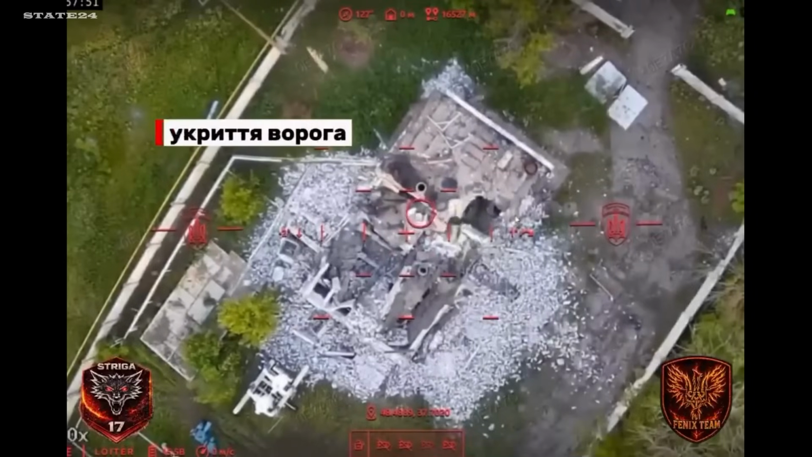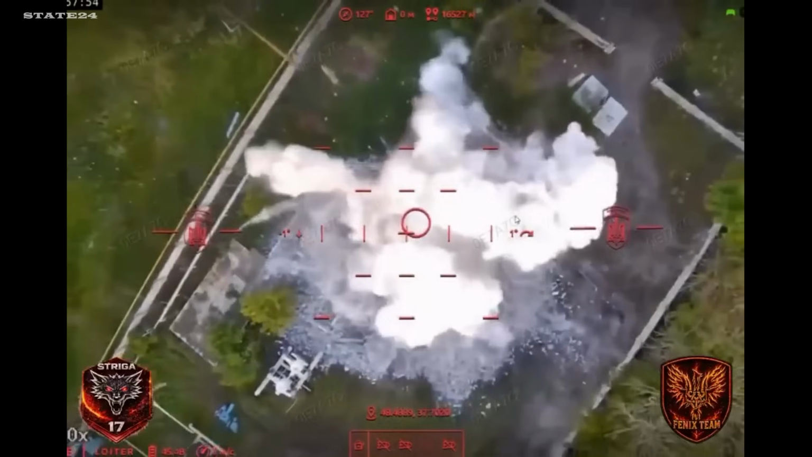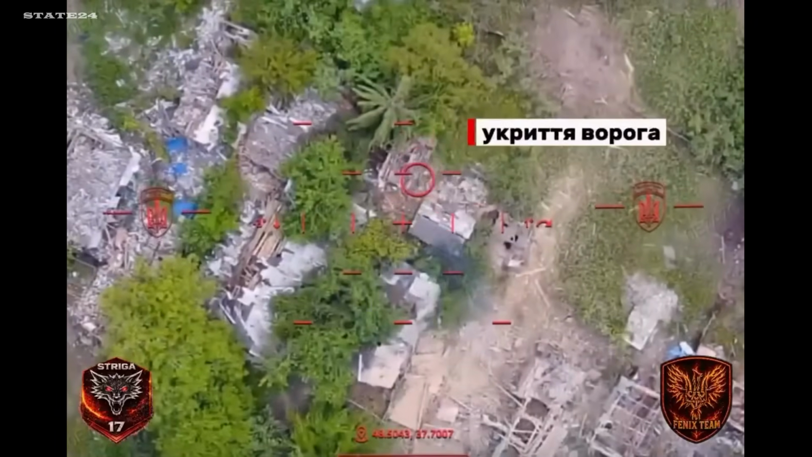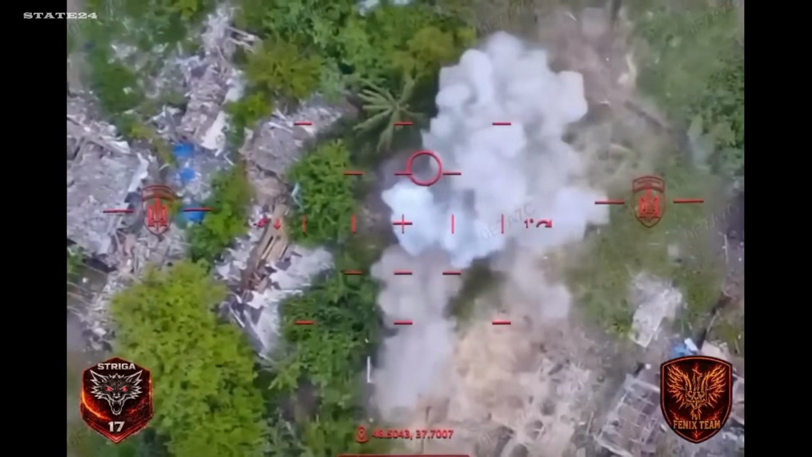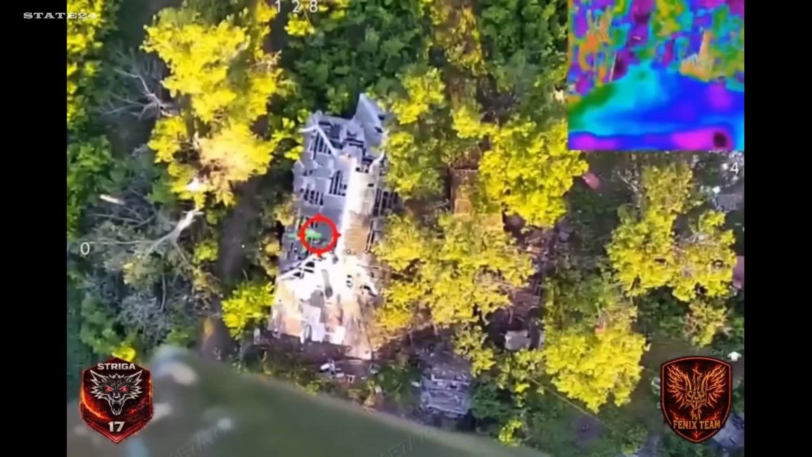Kostiantynivka direction. Phoenix Team, Striga Unit, and the 17th Special Purpose Center. Heavy drone bombs dropped directly onto Russian positions. Watch what's being struck. Abandoned buildings, converted into frontline positions. Walls that once sheltered civilians now shelter infantry.